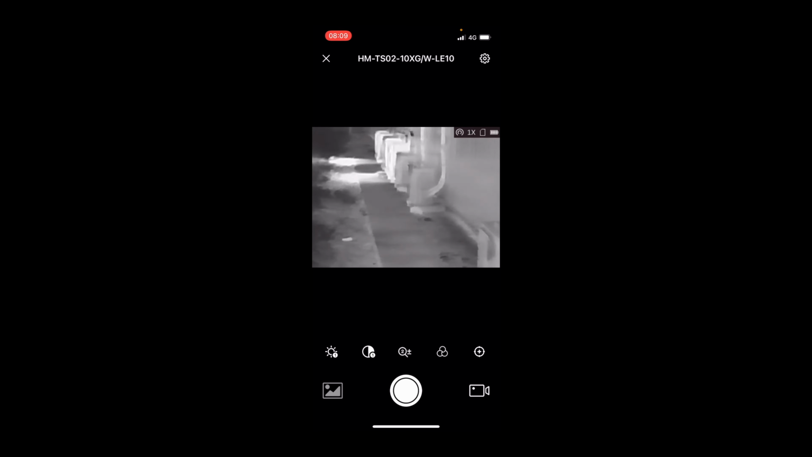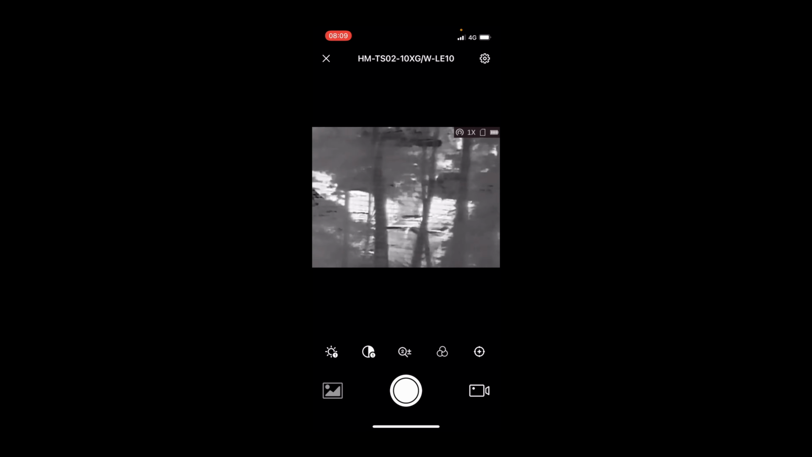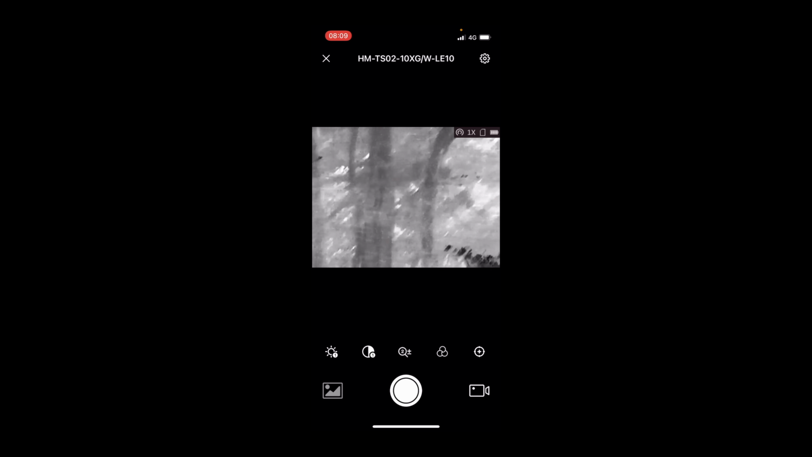Well, for instance, I'm now outside of the building, so I could be a security guard doing a perimeter check, and you can see everything that reports in thermal, even the aircon units. You can see the heat source from the aircon and all the pipes. Quite scary actually. Now if I go down here, and again you can see down the side of the building, and you'd be able to identify anybody.